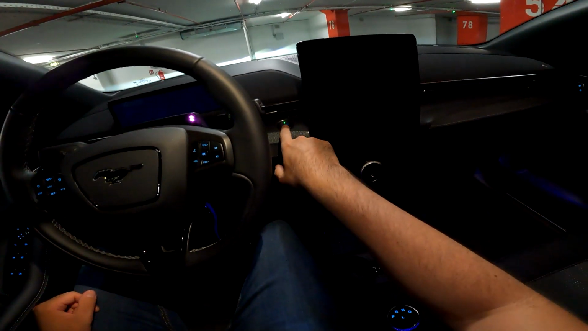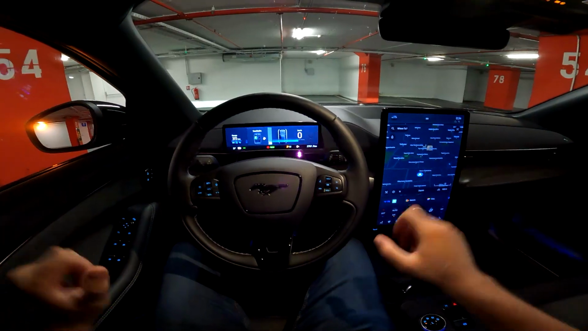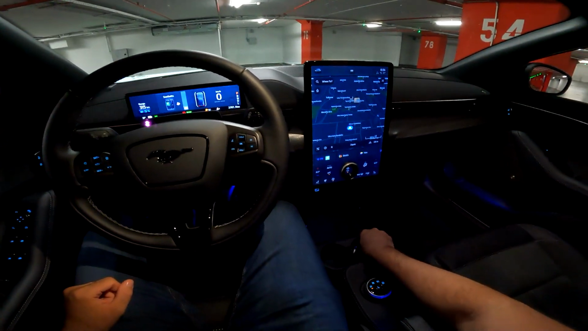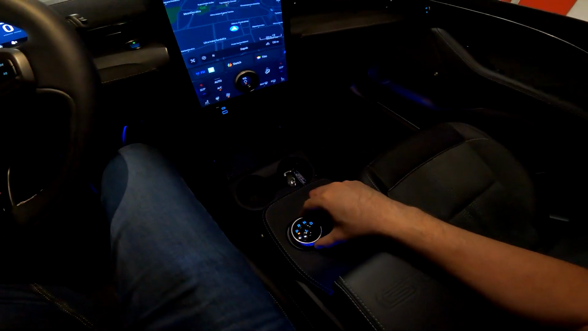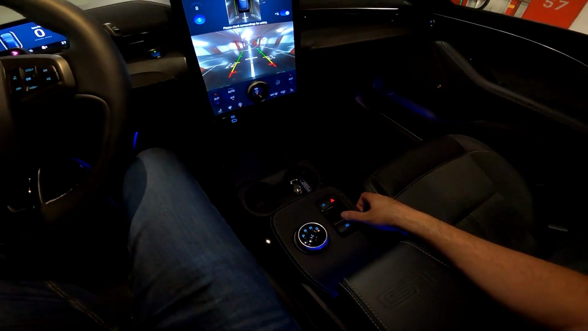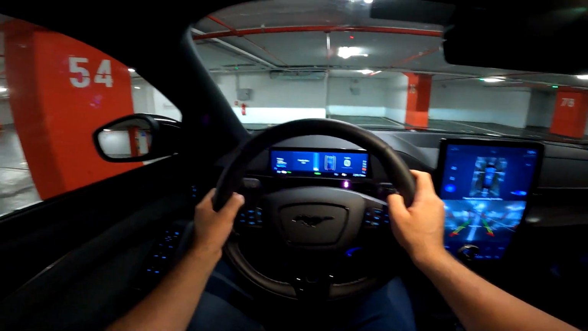All right, and let's start it with the power button. Press it and the screens come to life. We are ready to start our journey. This is the gear selector. Put it to drive. Release the parking brake, and we are ready to go.